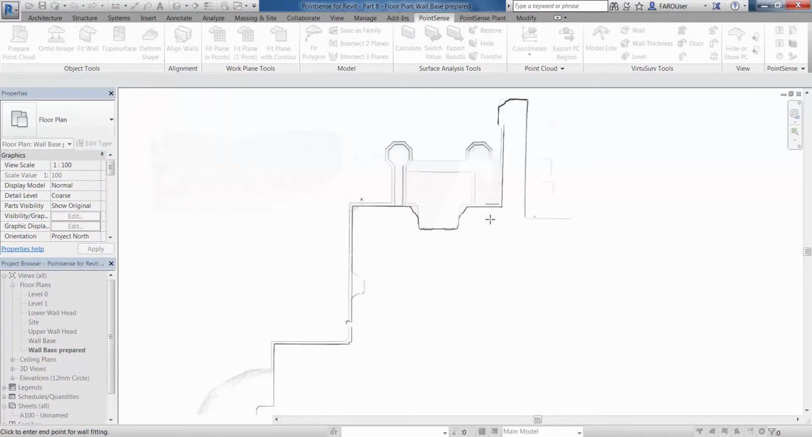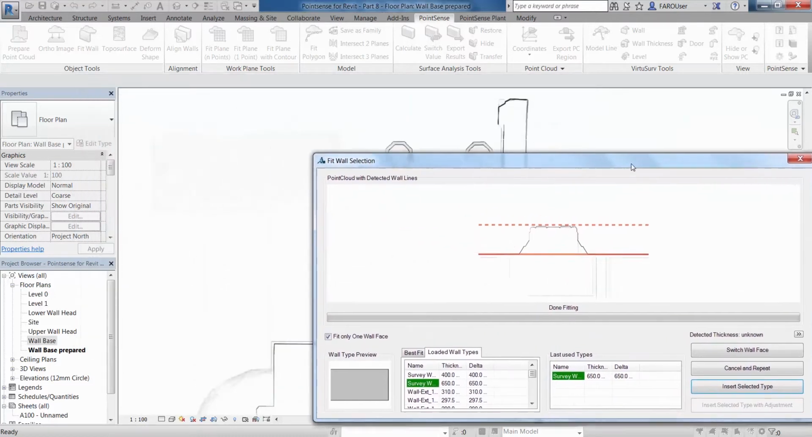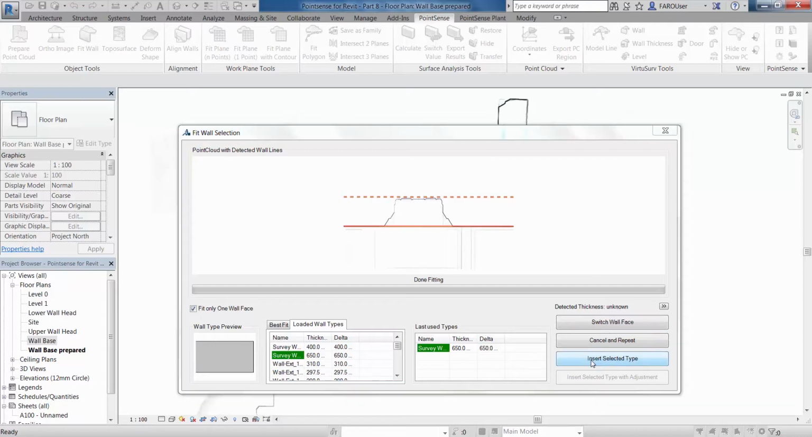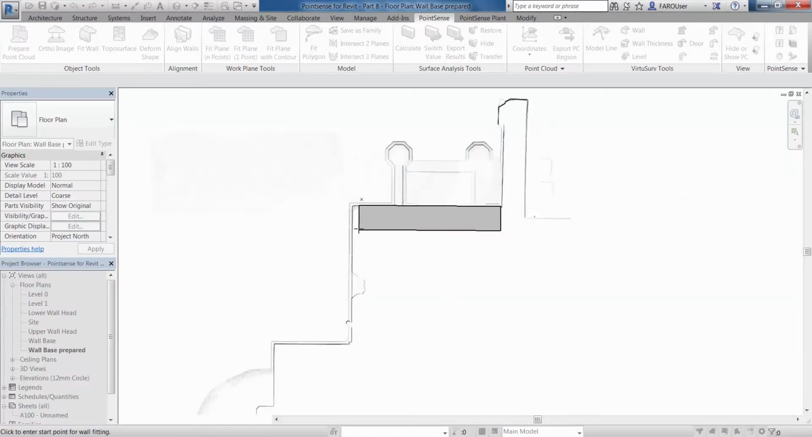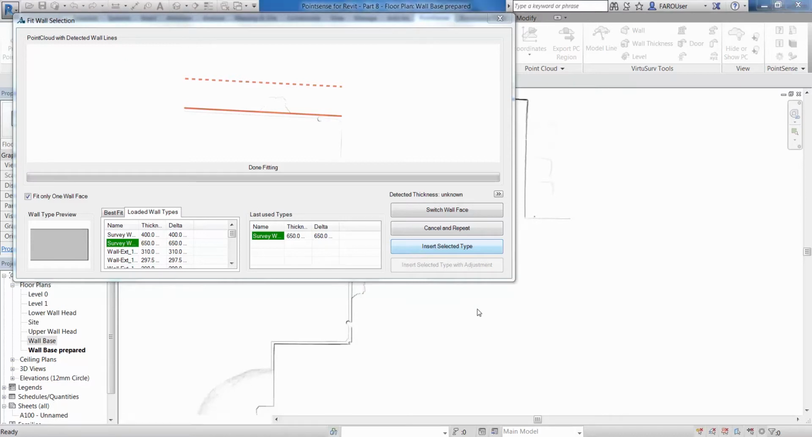I'm then going to do the same thing I would normally and select 2 points, and this is going to best fit against the strongest line. And as you can see, we can switch that wall face around, and it's saying here the detected thickness is unknown. So I'm inserting a selected wall type that I've predefined as 650mm thick, and we're just going to go and run that again. So we can switch the wall face, or we can insert this type again.